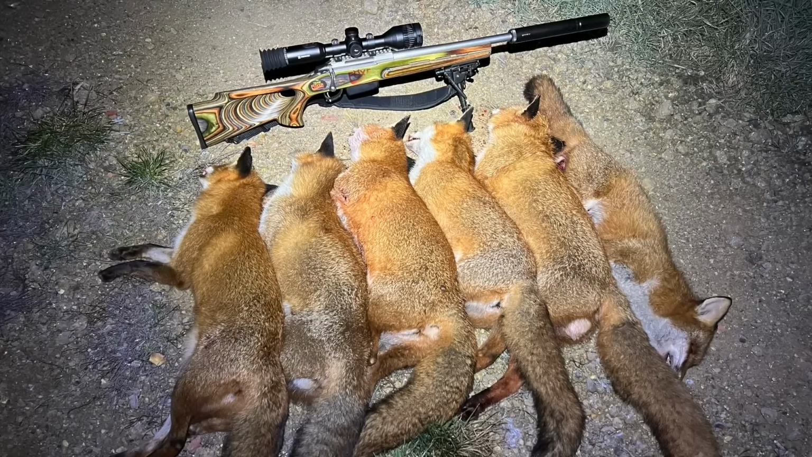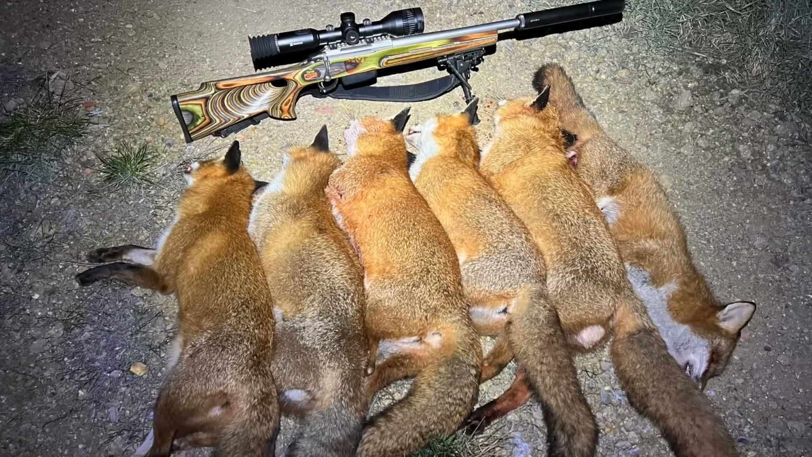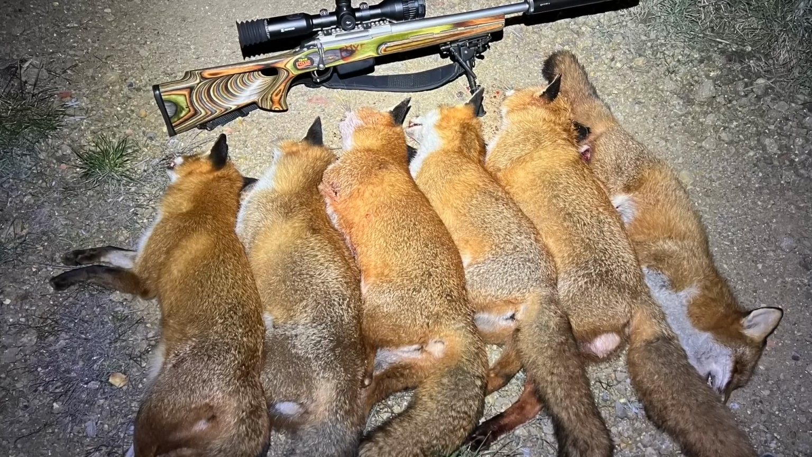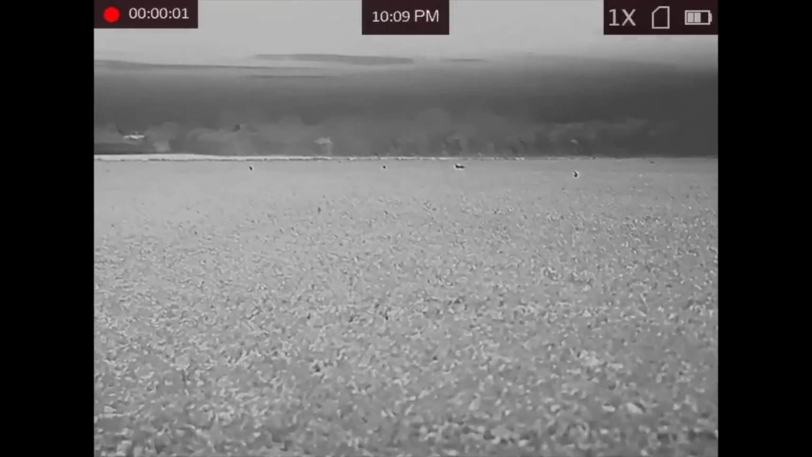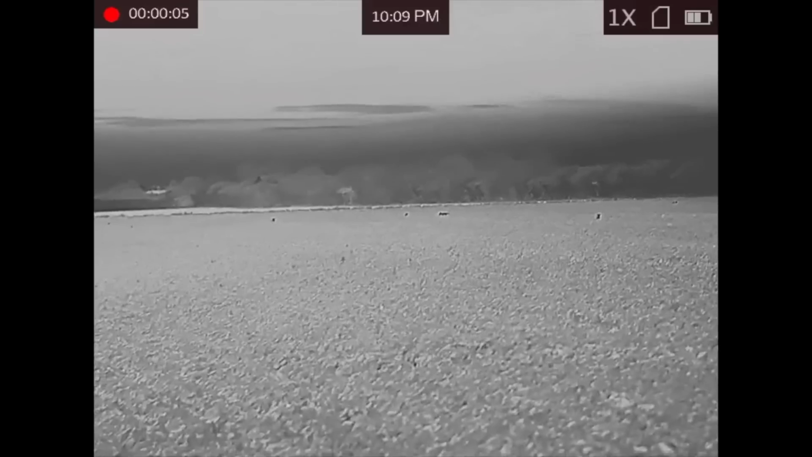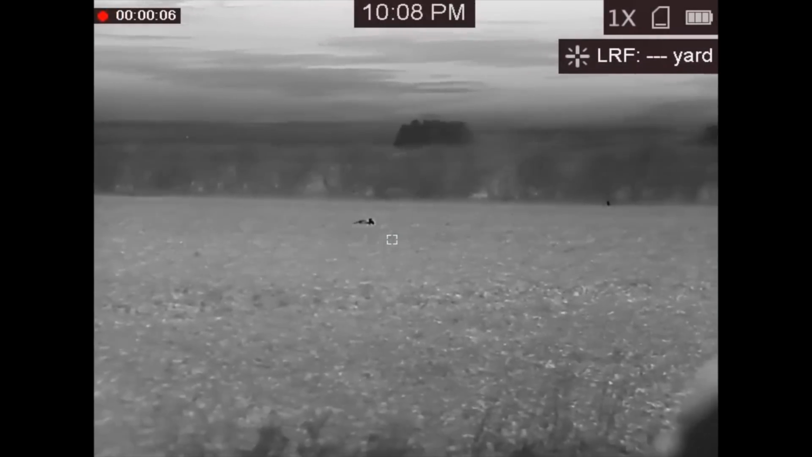So after collecting up the 3 dogs and 3 vixens, myself and Rick were safe in the knowledge that the few remaining game birds would sleep a little easier and stand a much better chance of recuperating into the new year. A couple of nights later and I'm out with Rick and his son, as Rick films me here with the Gryphon